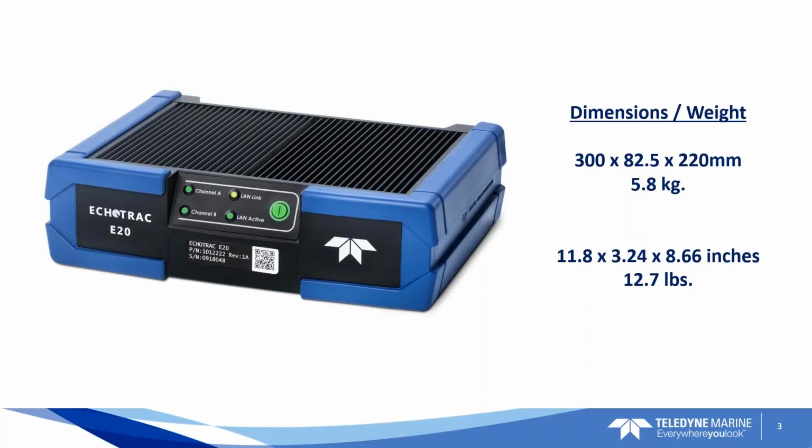All right, so outside of the performance, I just wanted to talk a little bit about how the E20 looks and feels, right? So we have a new current design that's really substantial, and we know that the marine environment is a really harsh environment.